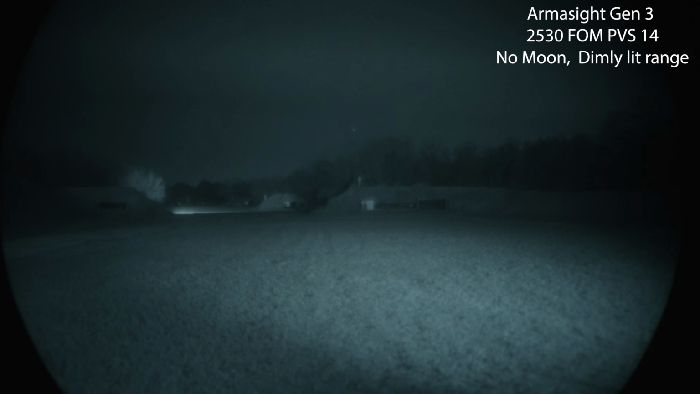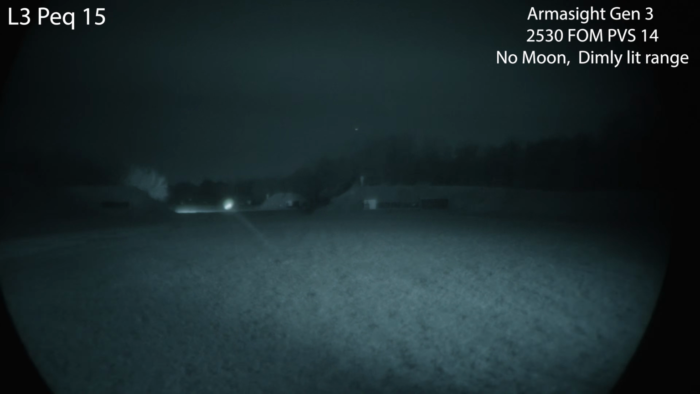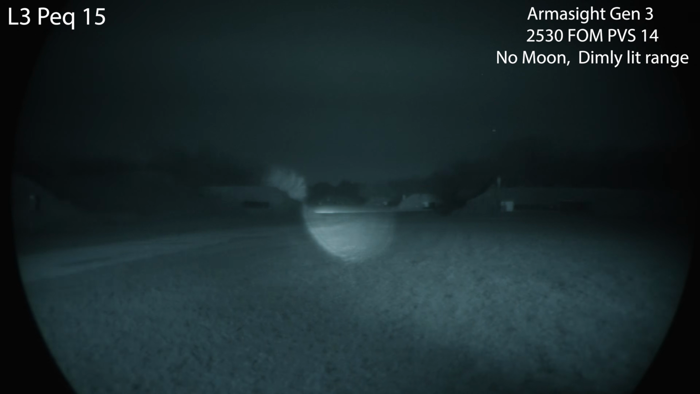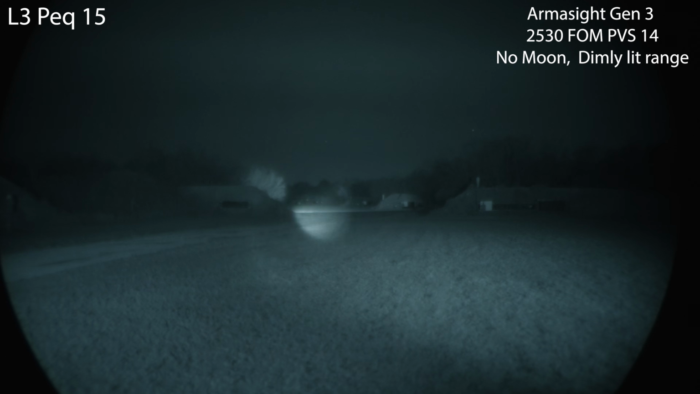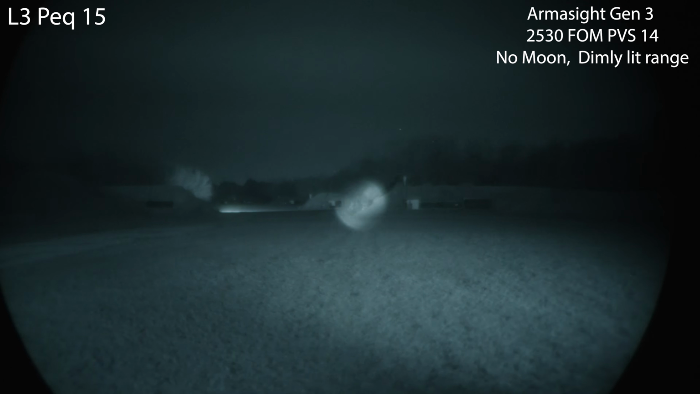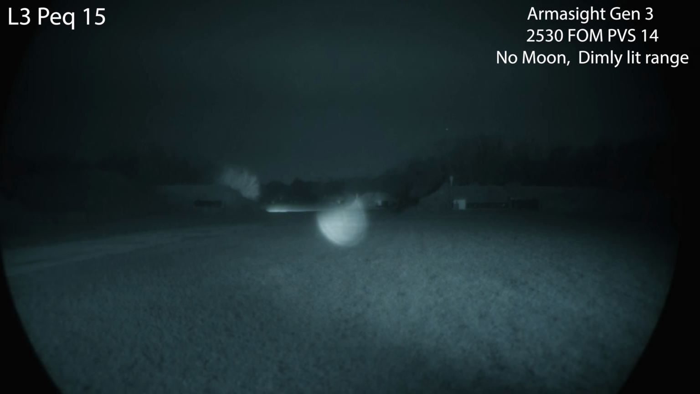So in no particular order, here is the PEQ15, L3 PEQ15. I'm gonna try to be as quick as I can be going through these. So no problem. Also, we're just going straight to high now because we're trying to punch through photonic barriers. No problem at all. Still getting to the 500 yards. To be expected. 100 yards. Punching straight through.